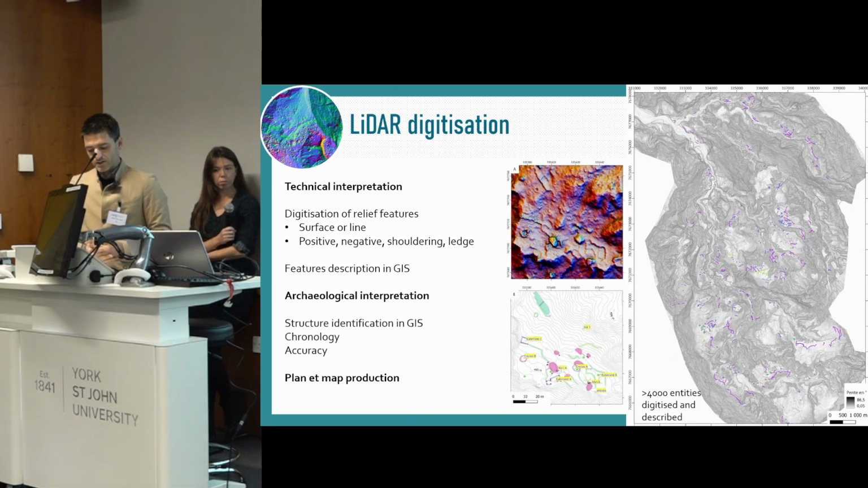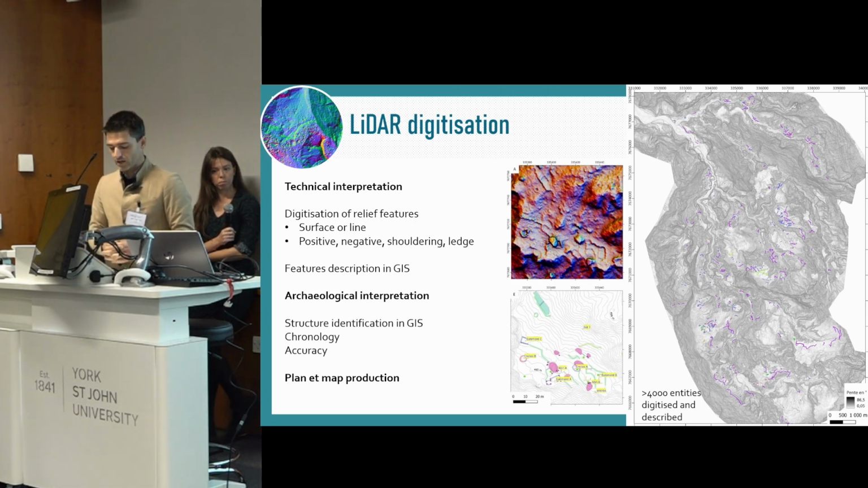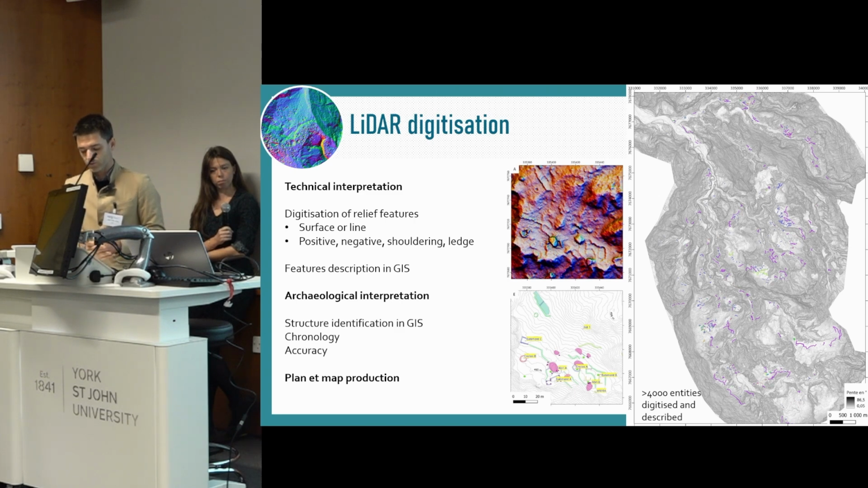In the end, all these digitized features create an archaeological map at Mafate scale, where each feature is located and shown by relief type or archaeological use. Today, we have digitized more than 4,000 features in every part of the cirque.